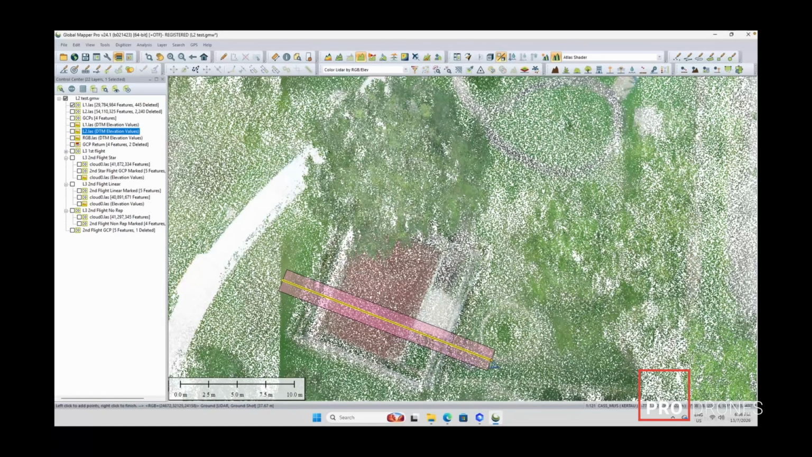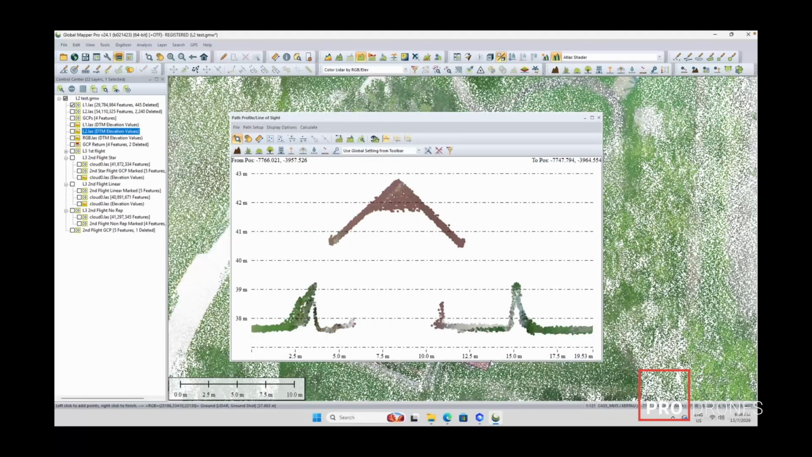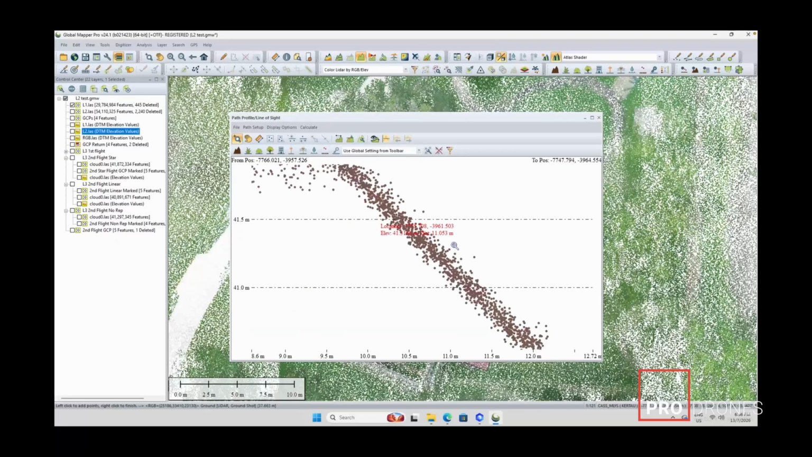So this is from the L1. Now you can see the roof, if we measure vertically, is about 4 millimeters, 4.4 millimeters, right?